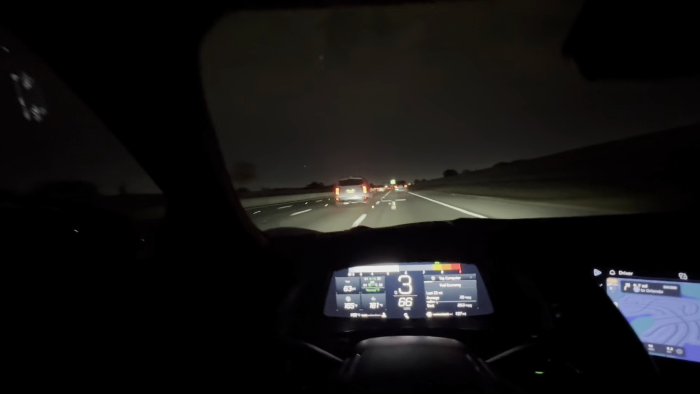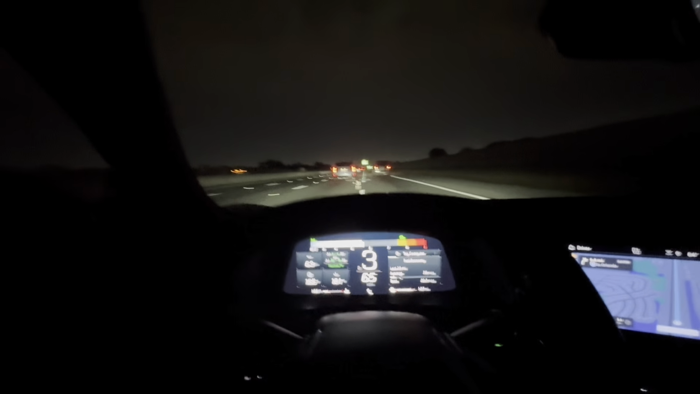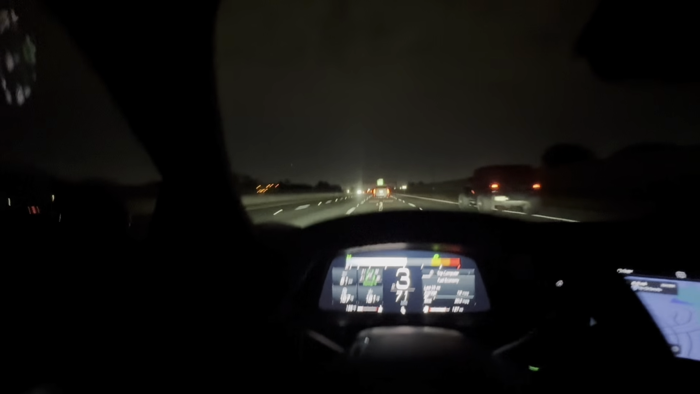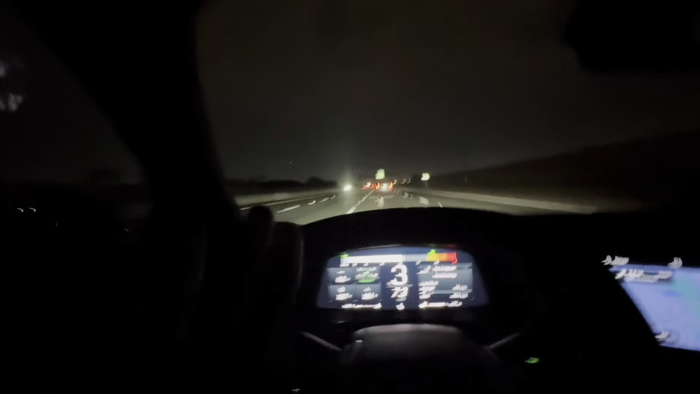Doing that with one hand is kind of crazy. I'm not about to try to dust him right now. I'm not feeling it. Now, if I had both my hands on the wheel right now, 100% would have done it.